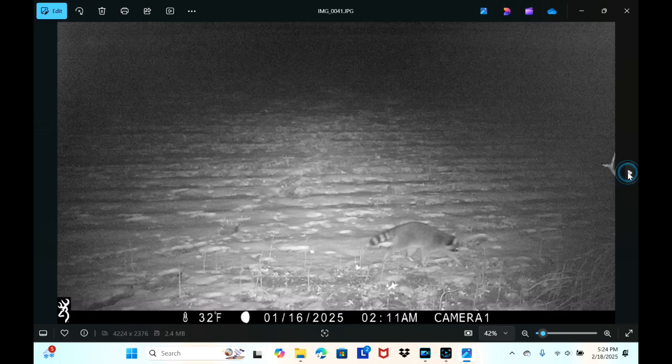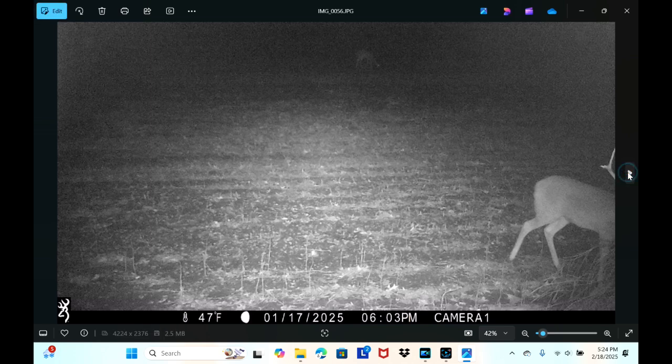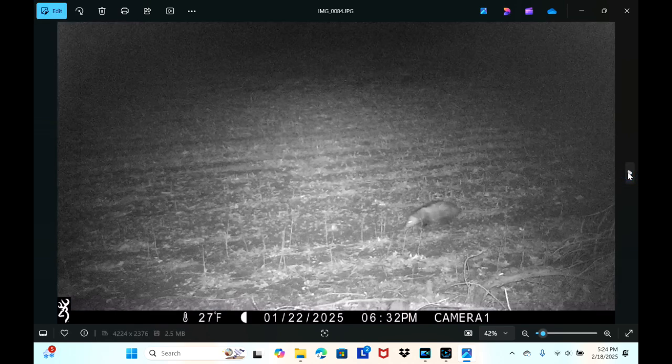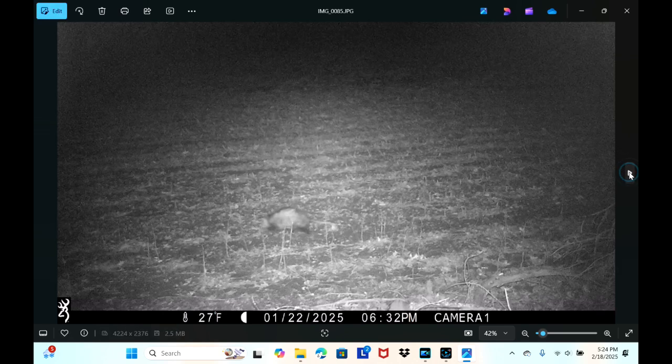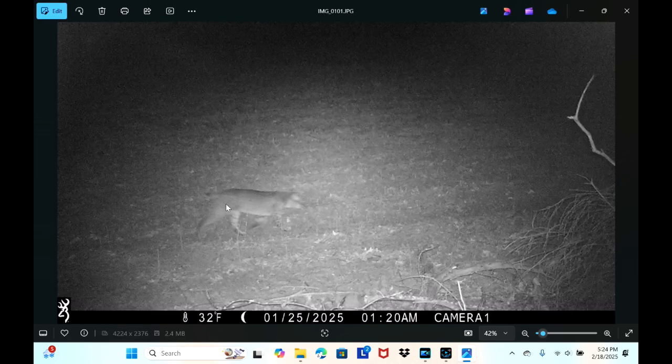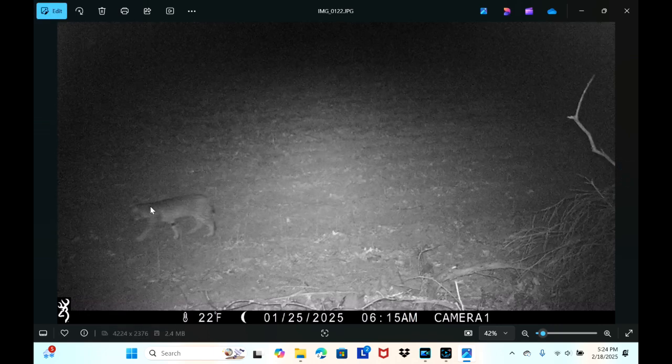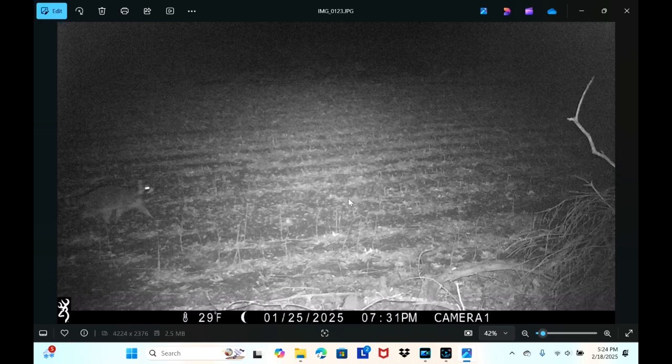Nothing there. Raccoons. Deer. Raccoons. There's a possum. Raccoons and possums, they will kill a lot of turkeys. Another bobcat. That one looks a little beefier, a little bigger. Raccoons. Another bobcat. I think that's the same one. He had a spot on his leg, that little black marking. Yeah, it's the same as before. That is a raccoon.